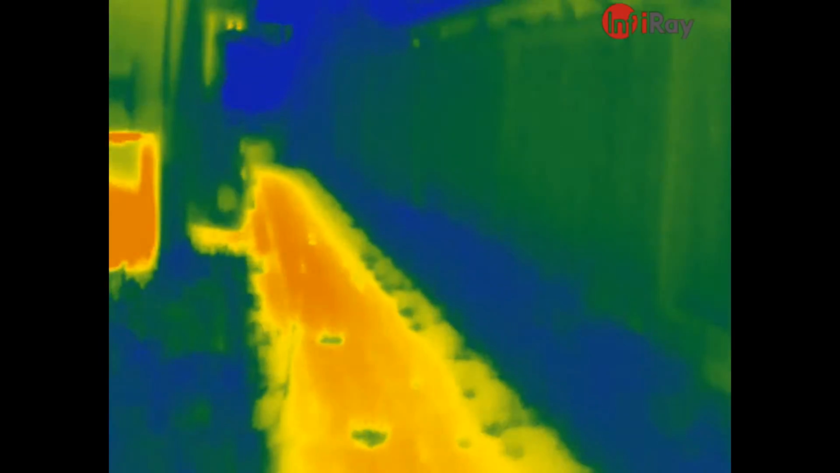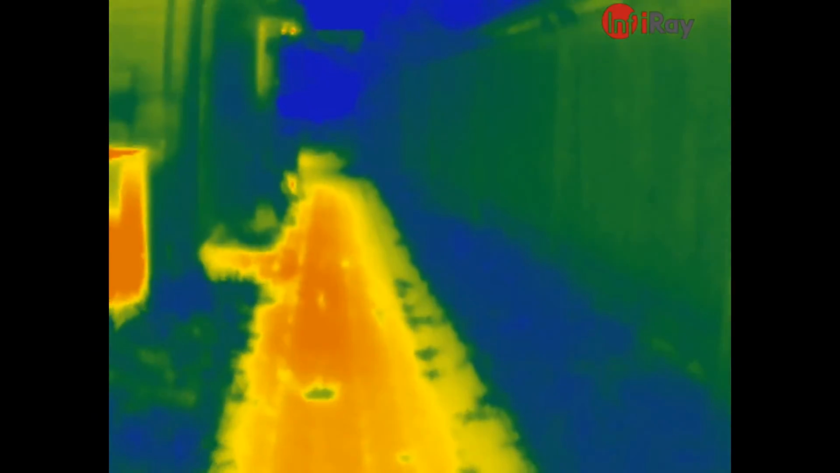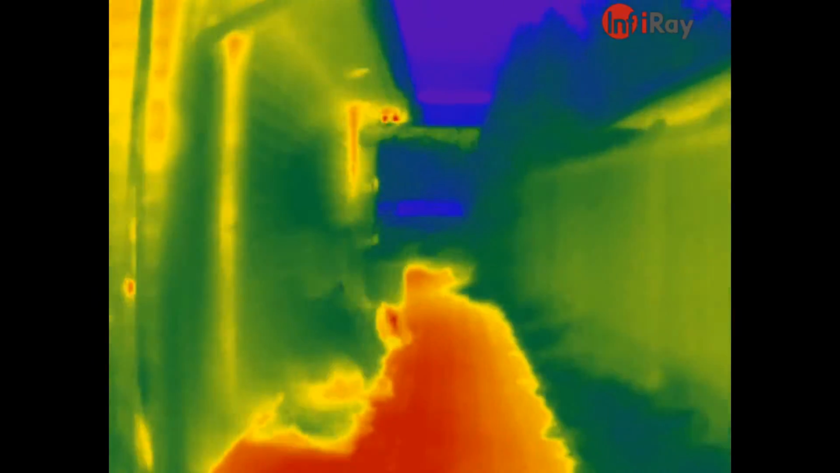I cannot see my hands in front of my face other than looking at the screen. There's no lights here at all. You see a couple of infrared lights for the cameras that are facing back this way.